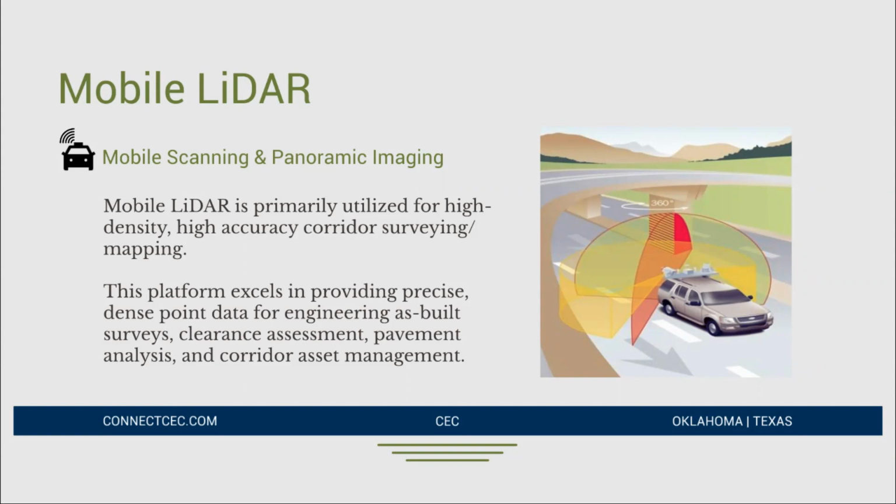Again, the mobile LiDAR sensors operate just like any other LiDAR sensor. It's slinging out those 1,000,000 points per second. The only difference is now we have strapped it onto a vehicle and we're driving down the road, and it's scanning the environment as we drive down the road.